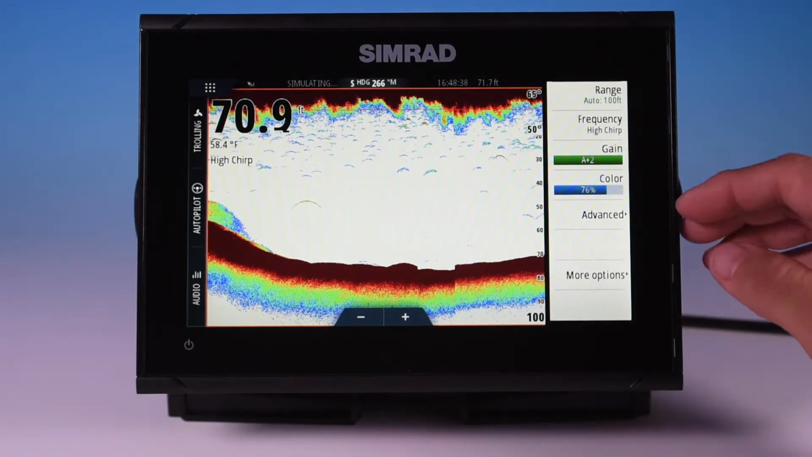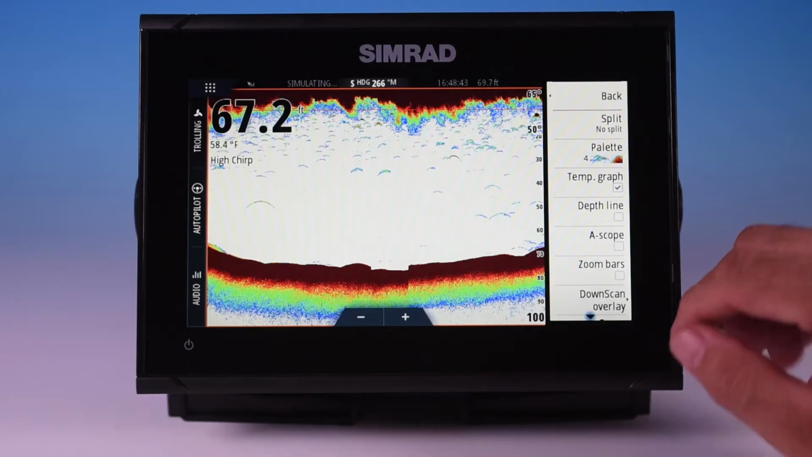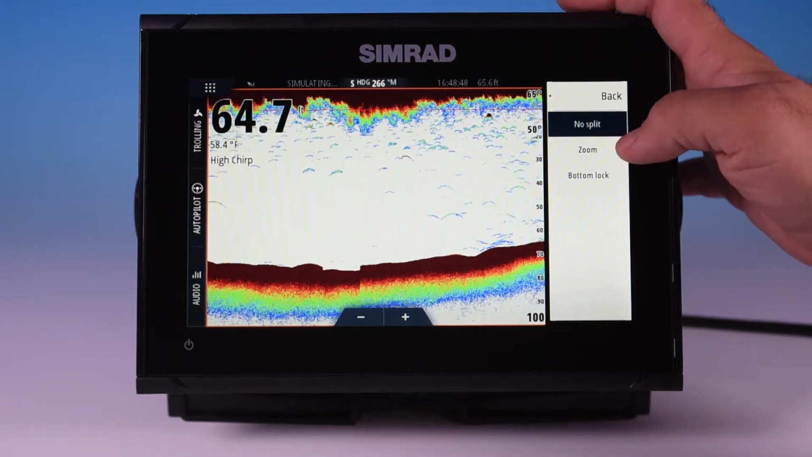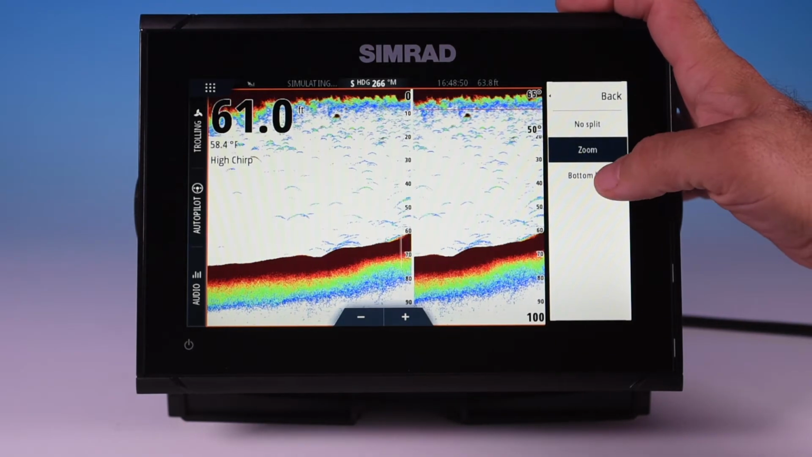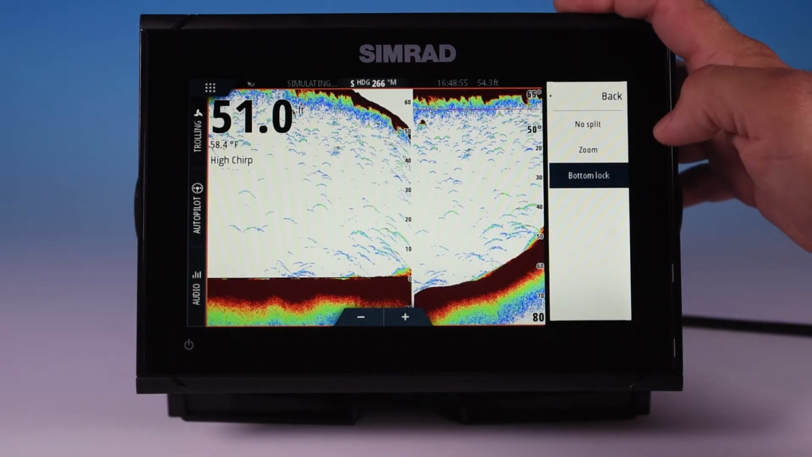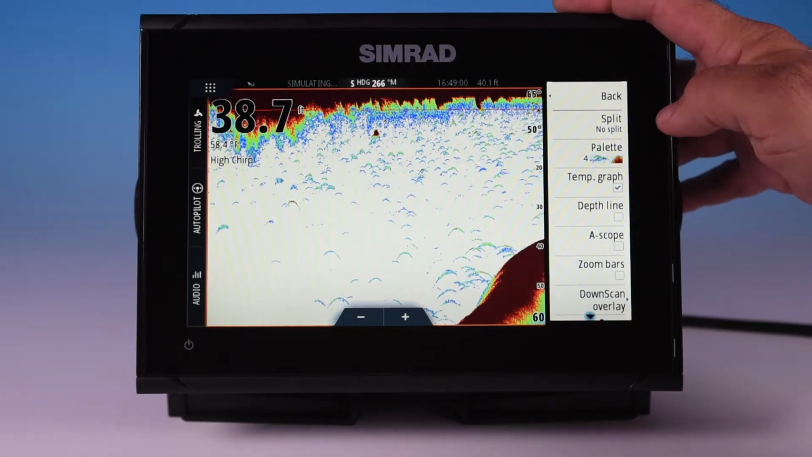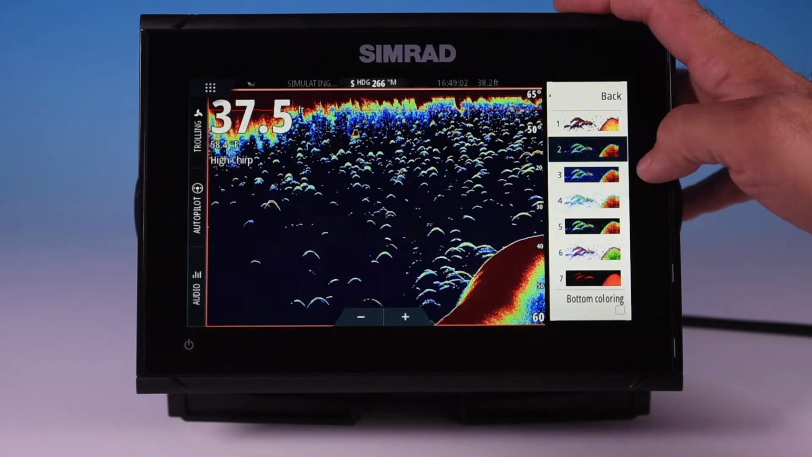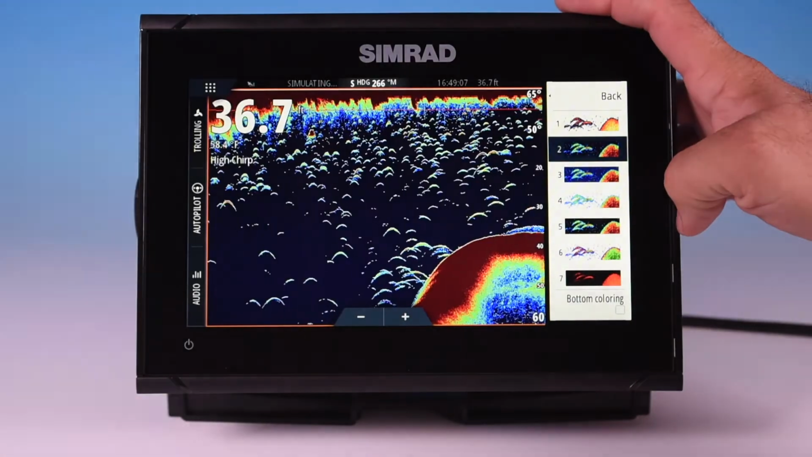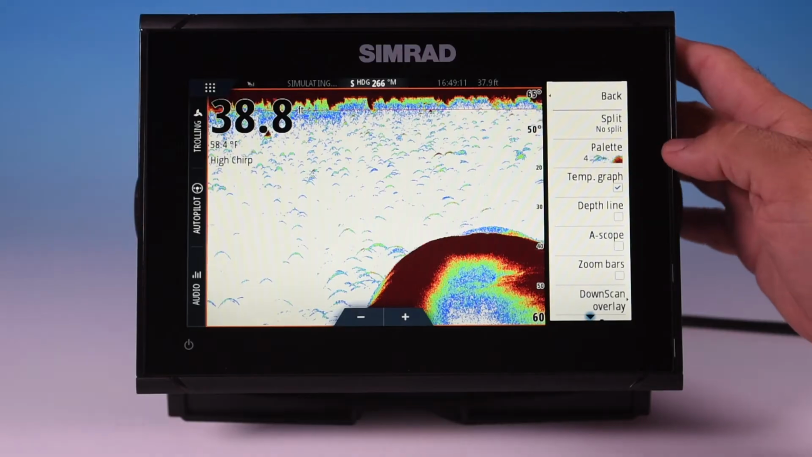We're going to hit back, and down at the bottom here we covered the advanced options. Now we'll hit more options, and it gives us some different ones here. Split, very quickly and easily splits your screen. You can have a zoom split or a bottom lock, so it's a matter of your preference. We'll go back and do no split for the time being, keep the screen the largest possible. Palette, you can change your palettes to different colorations. Again, just a matter of picking the one that you like the best. We'll keep it at the default for now.